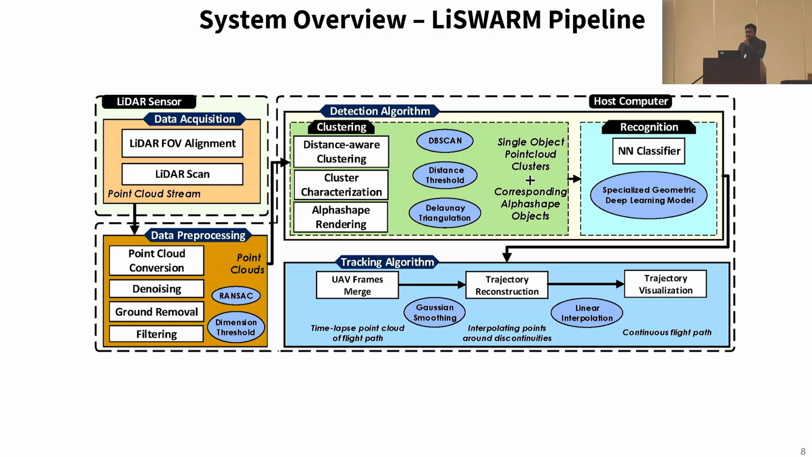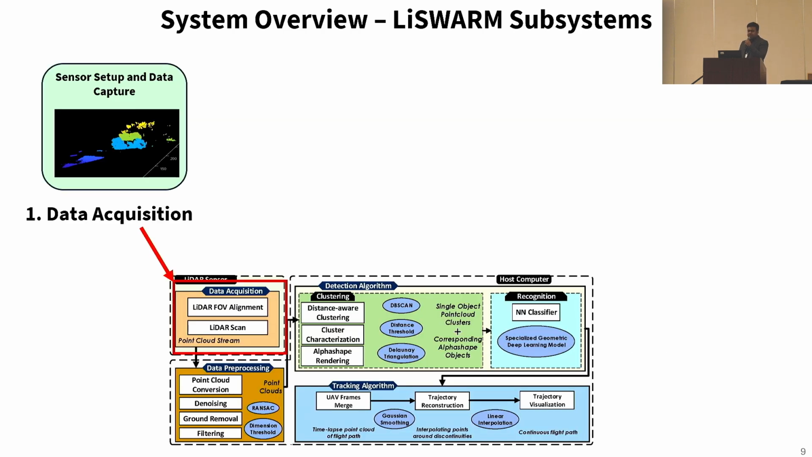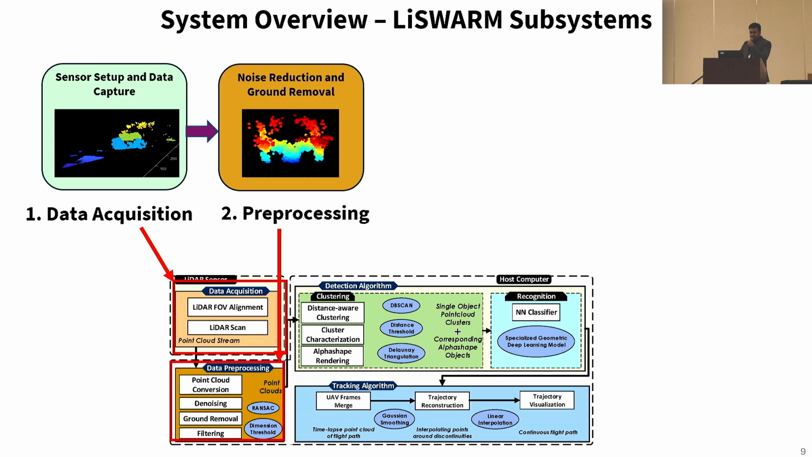And this is the overview of our proposed system, LiSwarm. It's an end-to-end pipeline, and it is basically comprised of 4 subsections. First comes the data acquisition subsystem. Data acquisition subsystem consists of sensor setup and data capture, which generates continuous point cloud stream, which is then fed into the next subsystem, the pre-processing, which consists of removing the clutters and isolating airborne objects.